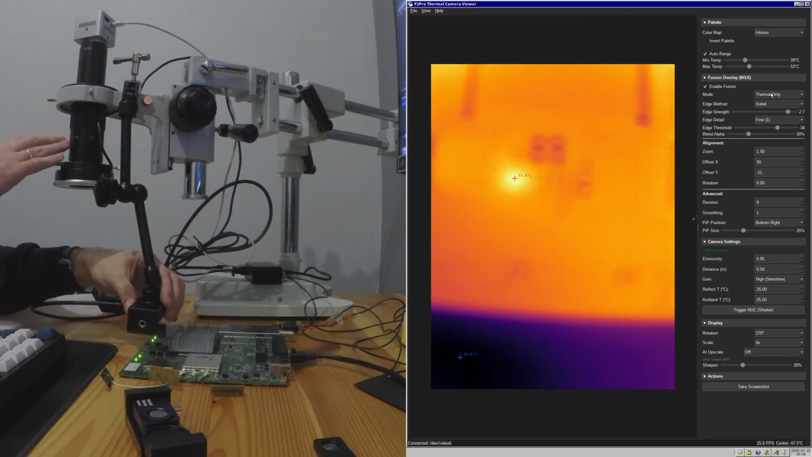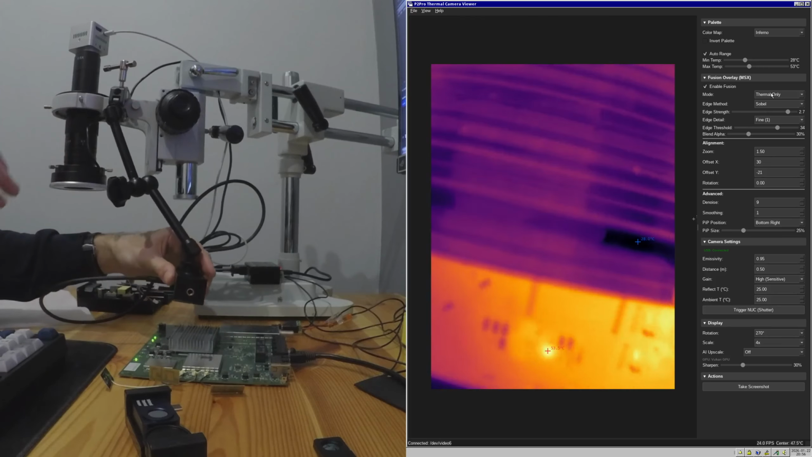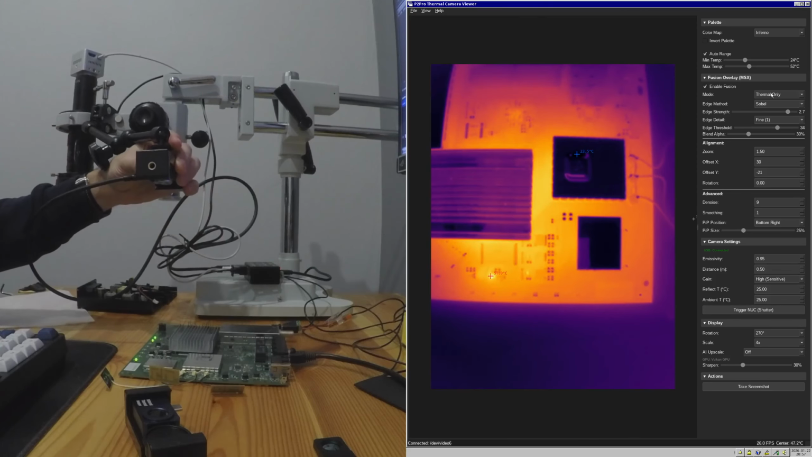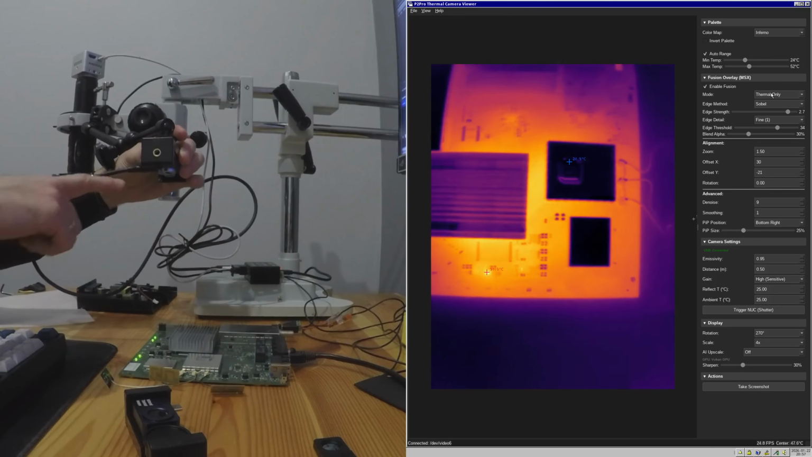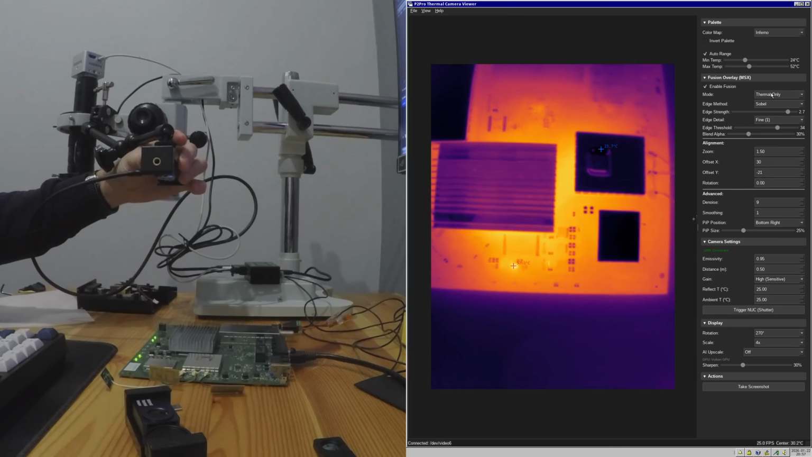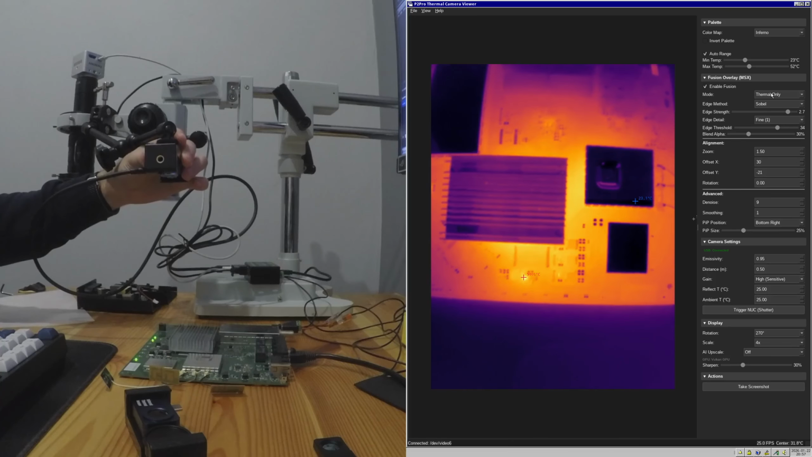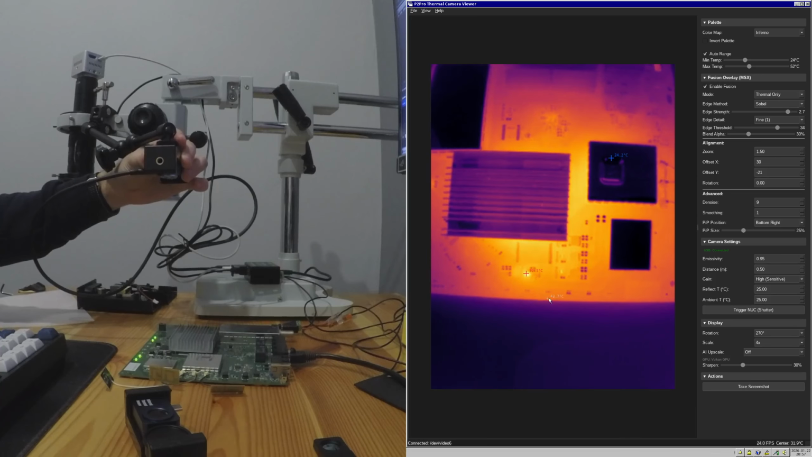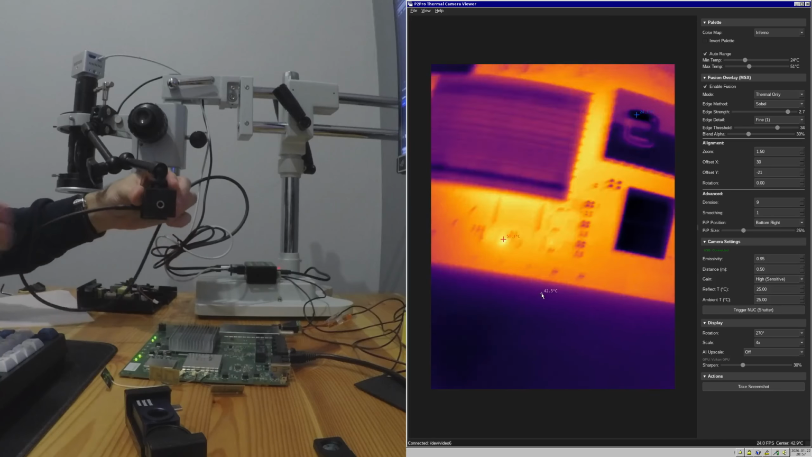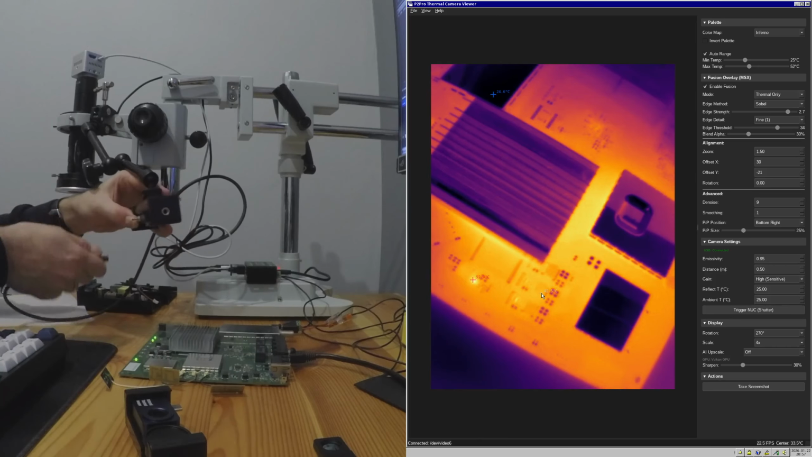So I would say that the visible light did not really help me a lot, because in order for the thermal image to capture some sharpness, I have to put it away for around maybe 30 centimeters here, 25, 30. And for SMD, it's way too far to be able to see those really tiny components. So I'll plug it out and I'll show you how it looks with the regular version.